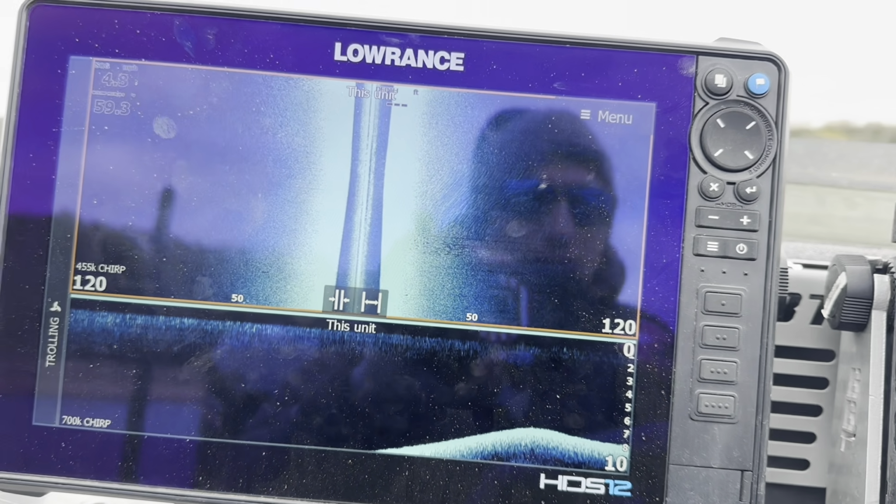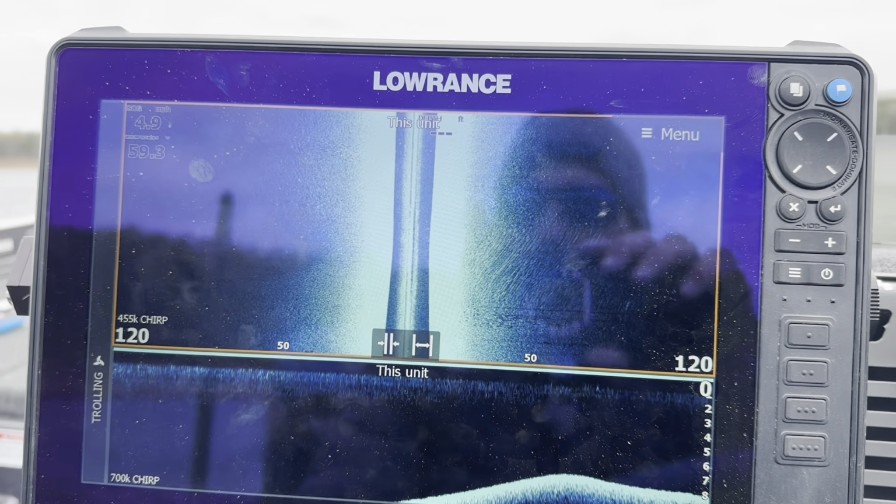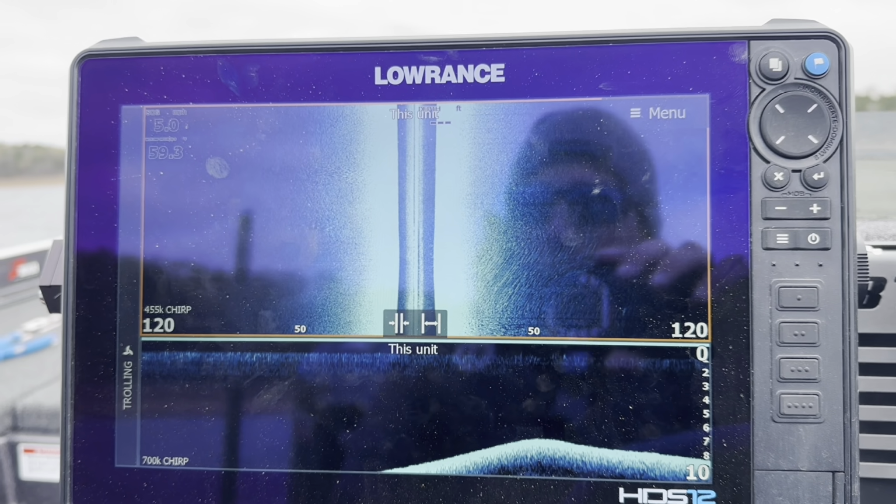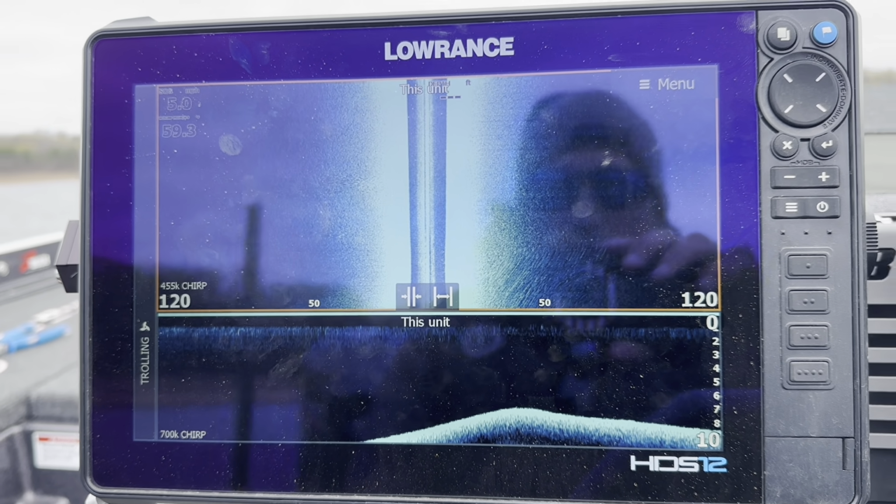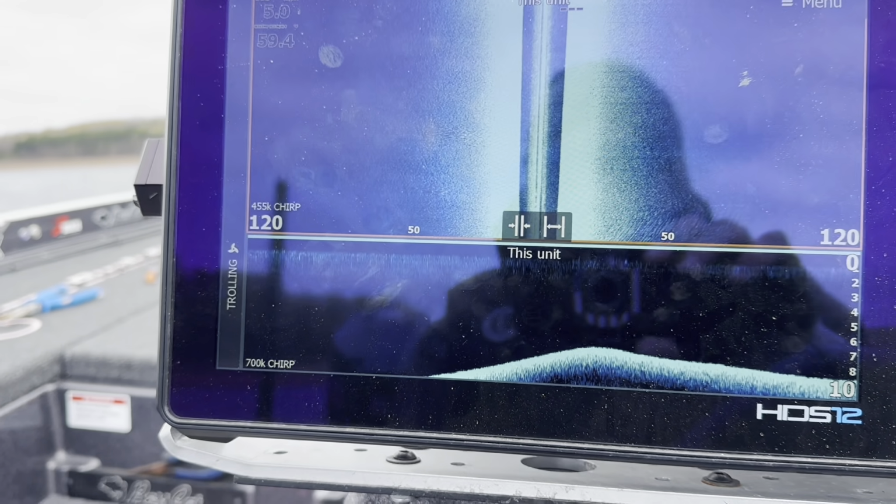So that's where going in straight lines is best. I'll go between 3 and like 5.5 miles per hour. If you get over 5.5, you start to lose some of your image clarity as well, or quality. So kind of play with that.